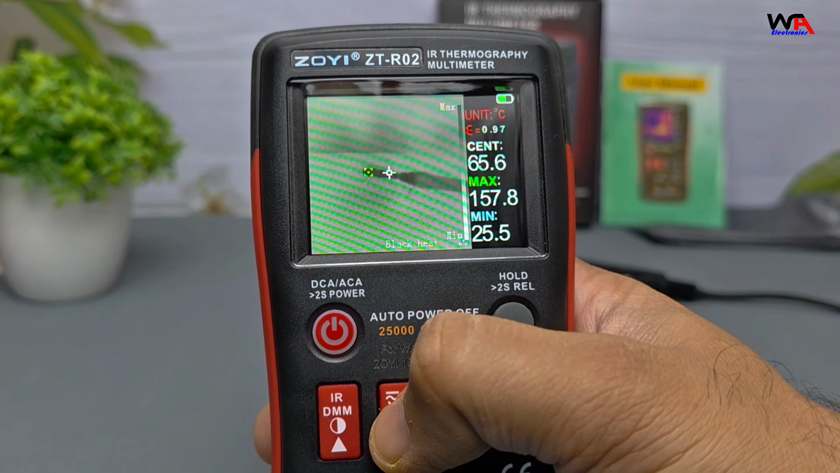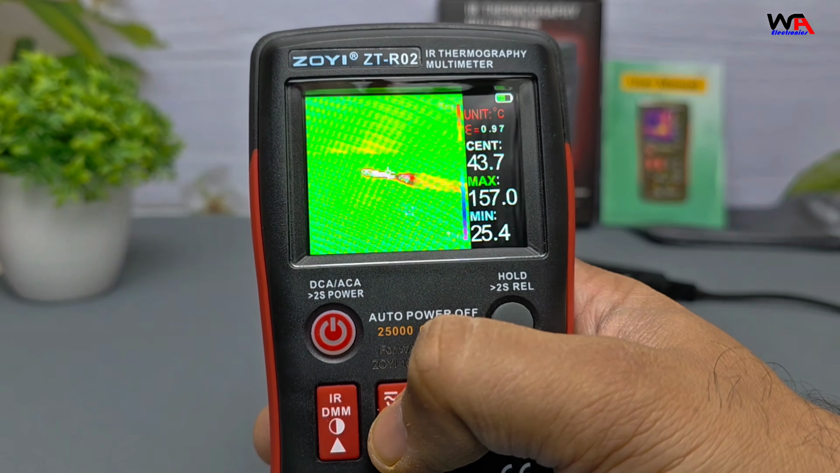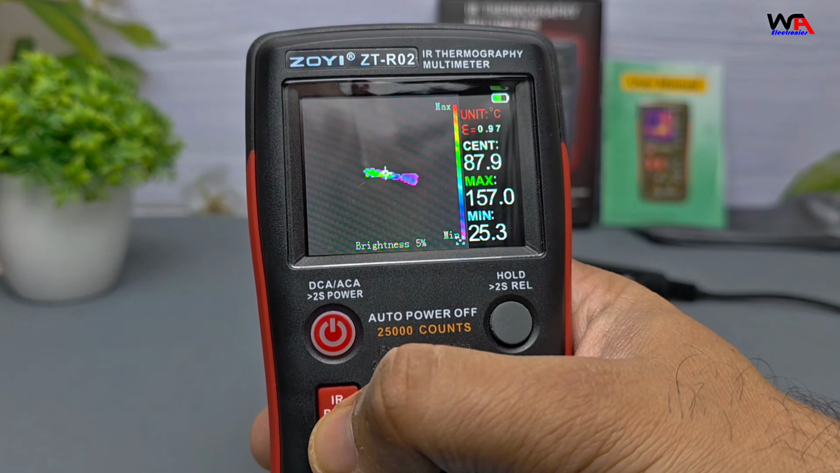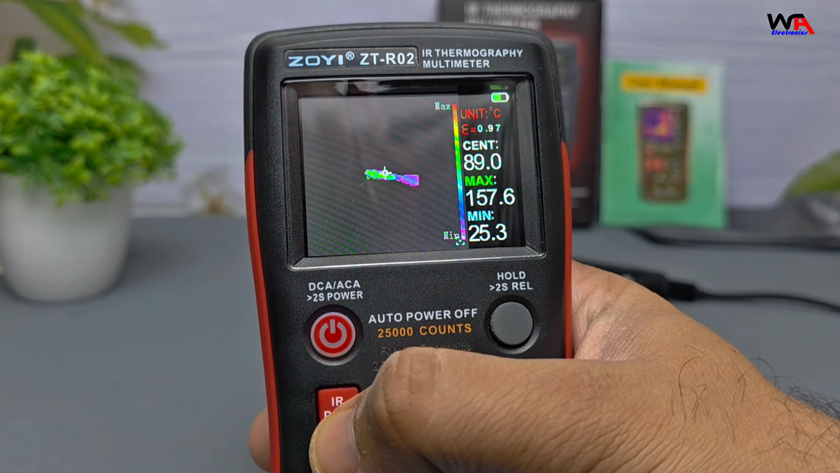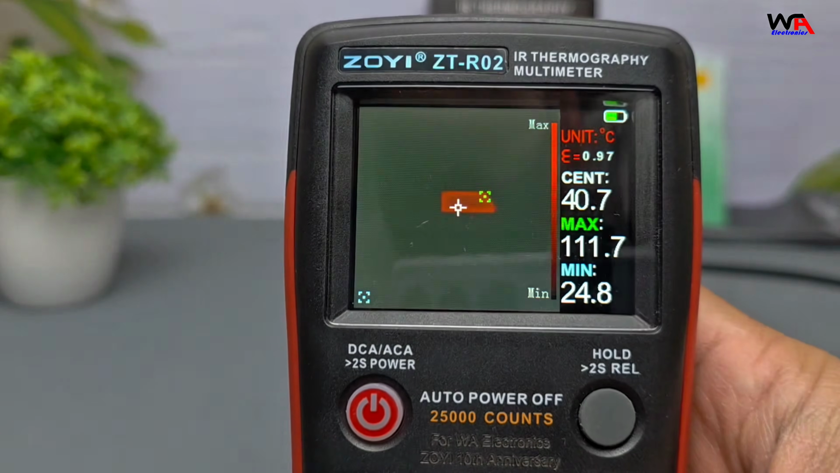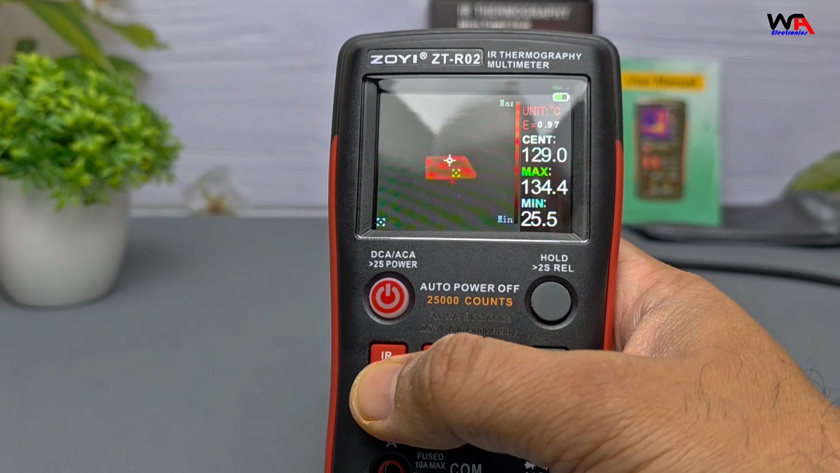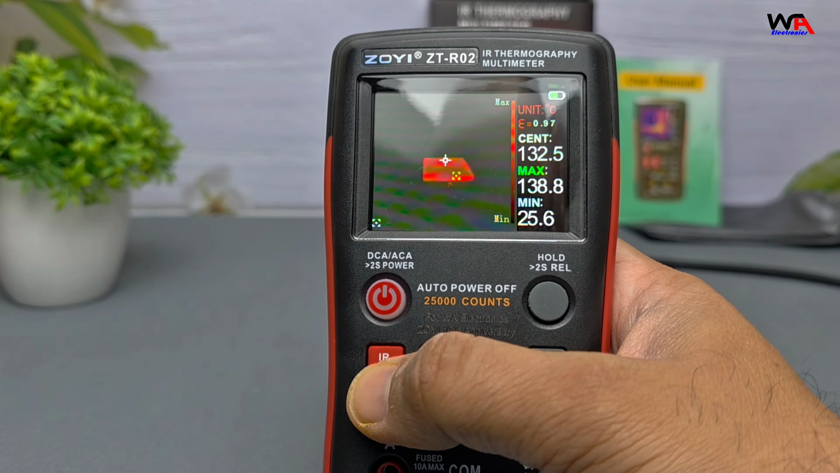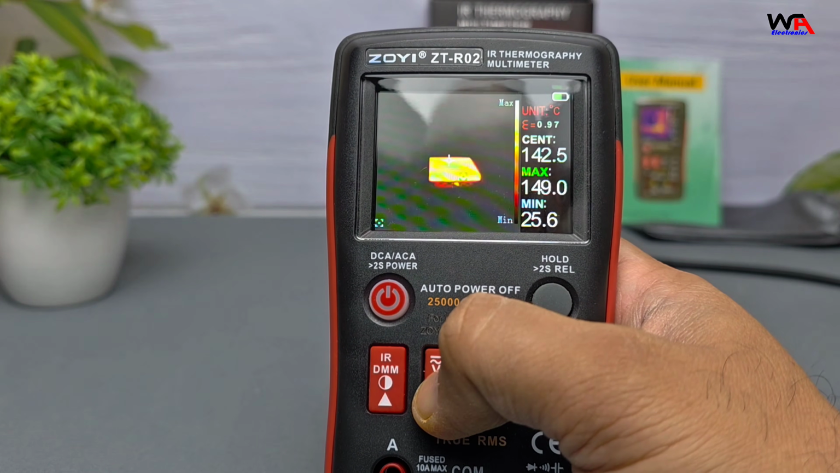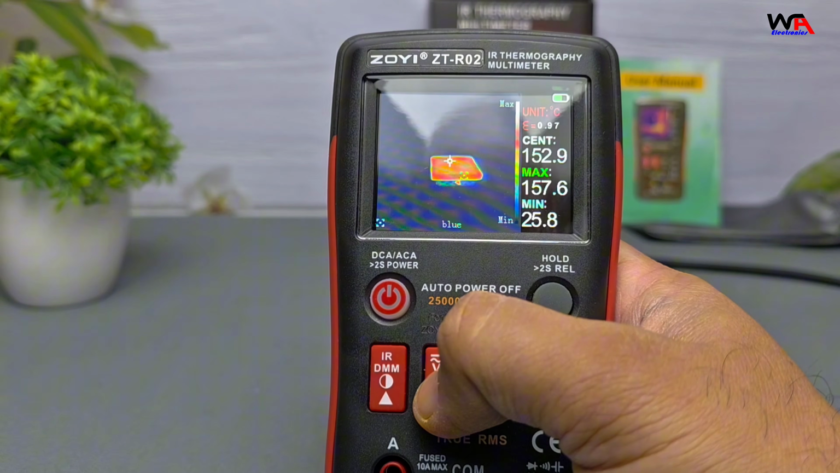Soldering iron temperature test. The ZT-R02 measures soldering iron temperature instantly. Here it's showing around 102 degrees Celsius soldering iron tip temperature. Electric heater test. The ZT-R02 measures hot plate surface temperature instantly. Here it's showing around 157 degrees Celsius, which matches the device's accuracy rating of plus or minus 2 degrees Celsius or plus or minus 2%.